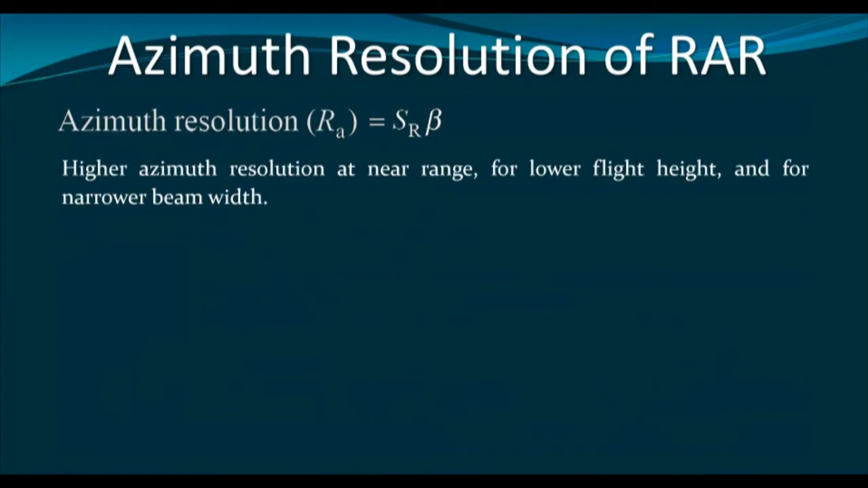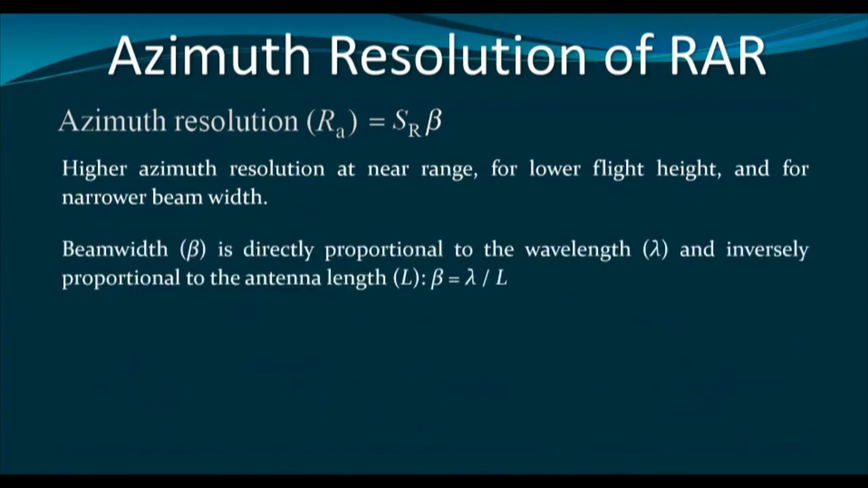Now, higher azimuth resolution we can obtain at the near range, and at the far range it will be rather coarser. We have already discussed this, and beam width is actually directly proportional to the wavelength and inversely proportional to the antenna length.